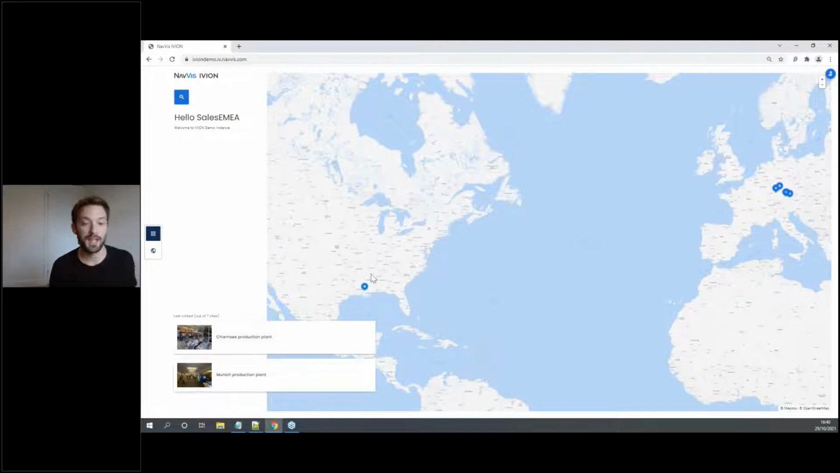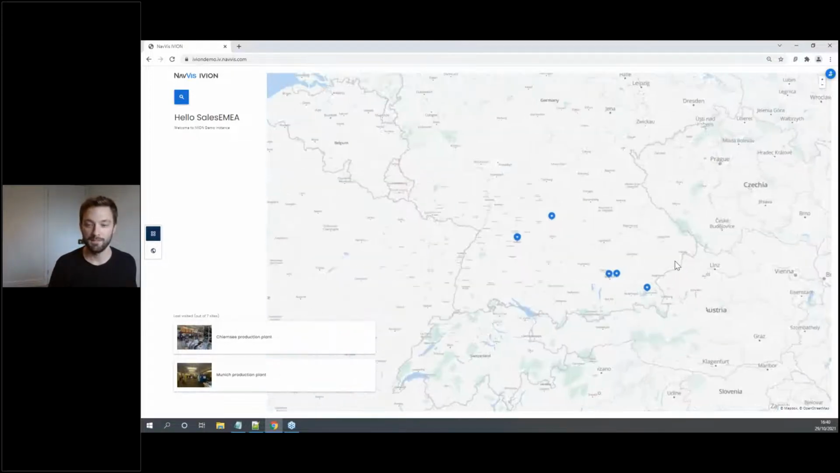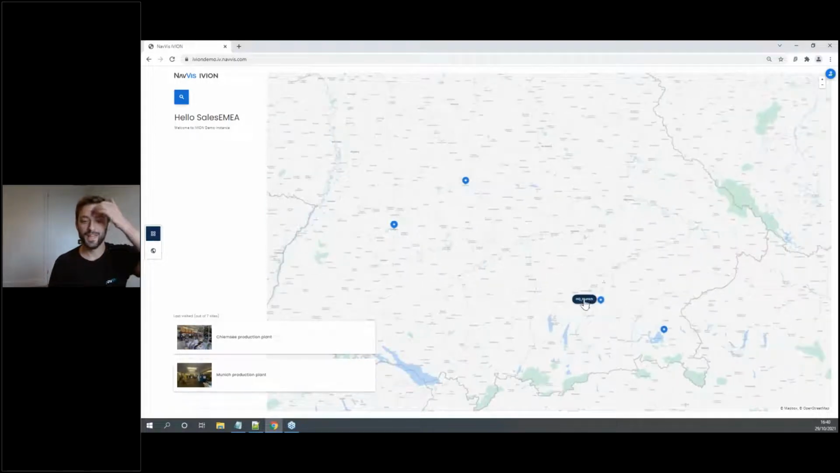What we can also see here is there are multiple site locations. I'll zoom into Germany. The HQ of NavVis is based in Munich, but we do have offices in Shanghai, New York, and LA as well. We've got a few other sites that we'll jump into as well.